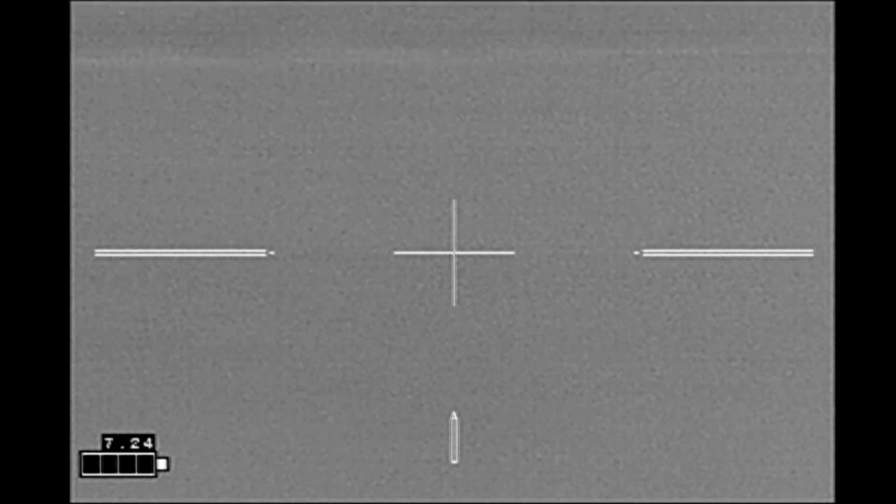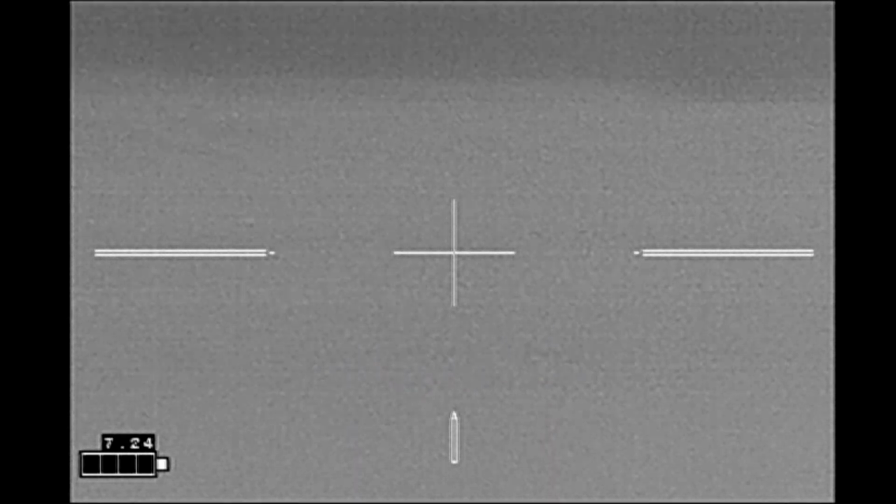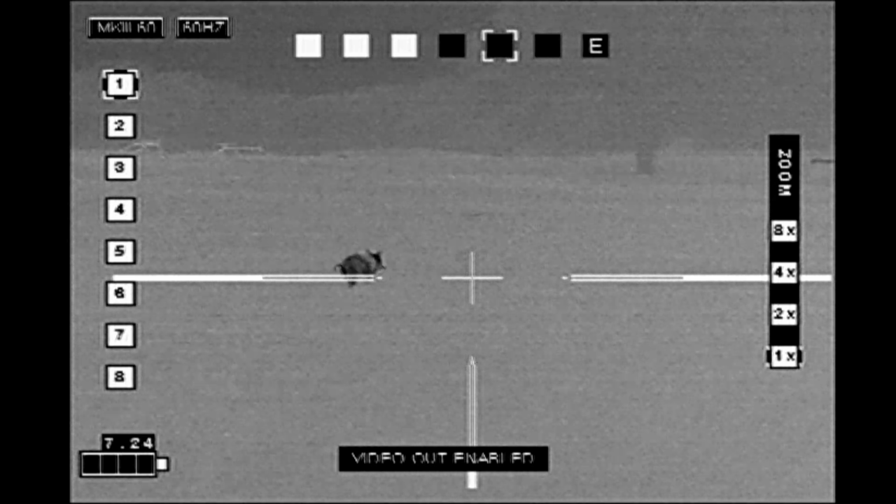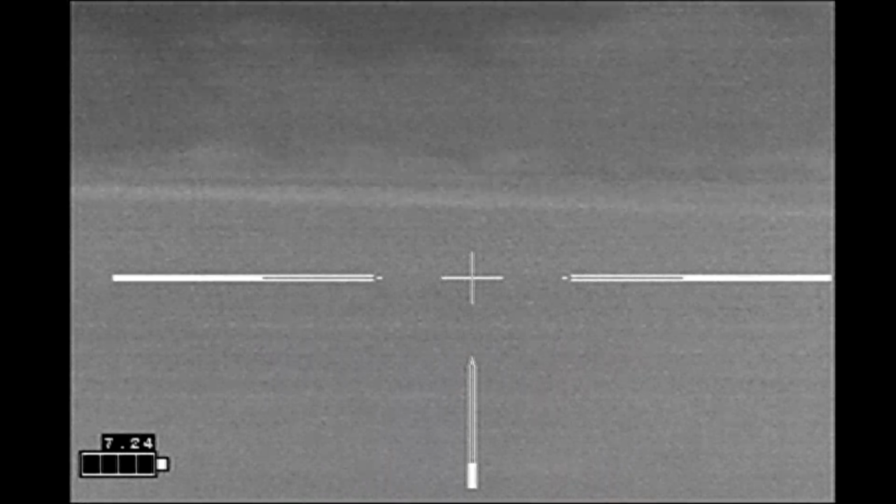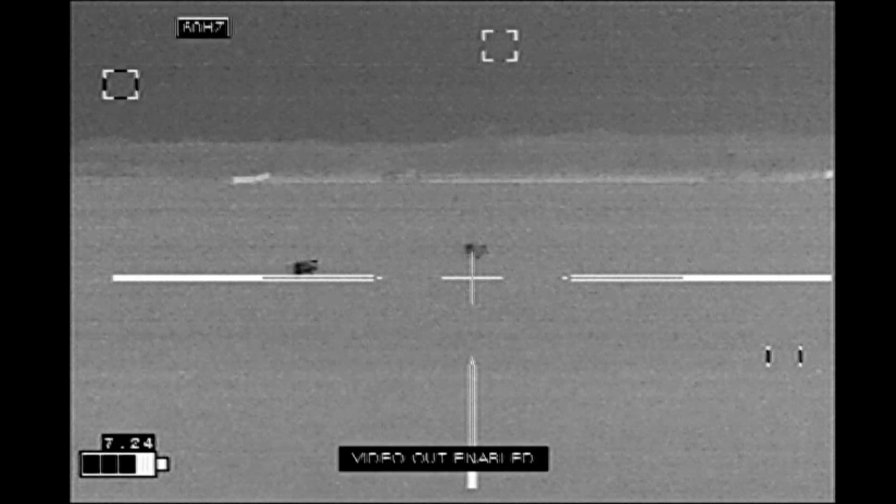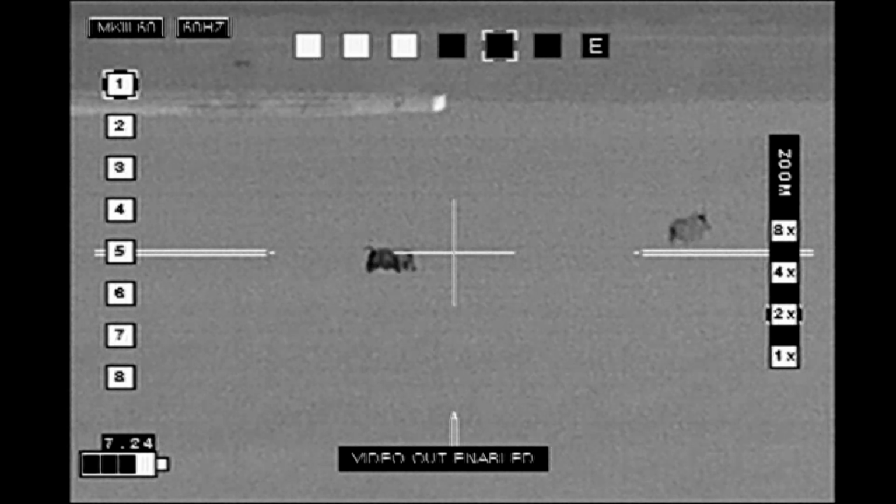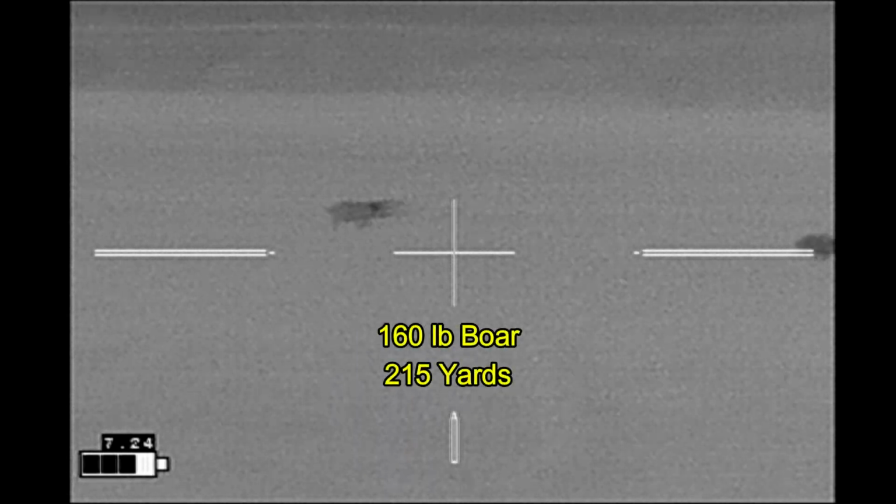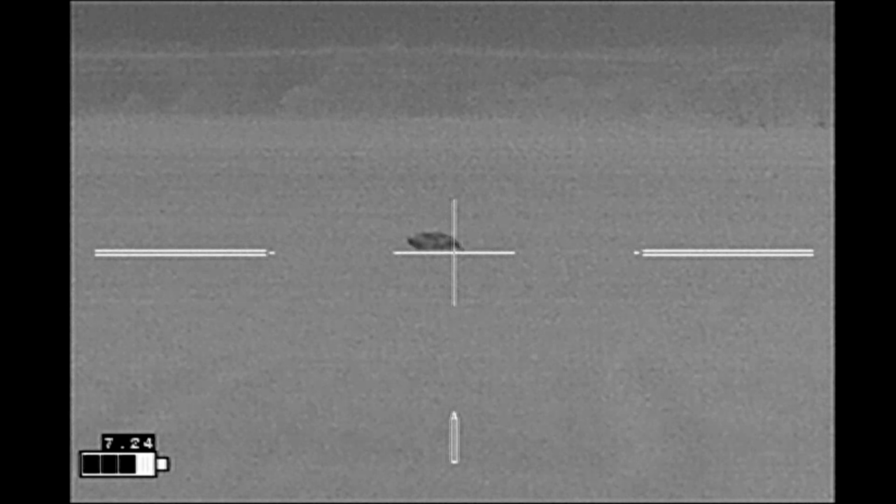And I have hogs passing by me on all sides, and I spin around because I heard hogs coming up behind me. Unfortunately, they didn't come by close. And I pick them up, running off in the distance. But I hear the wounded hog off to my side, scan it with my hand scanner, and try to pick up these two runners. That first shot was a little bit behind the hog, but the second one stops. Down she goes.